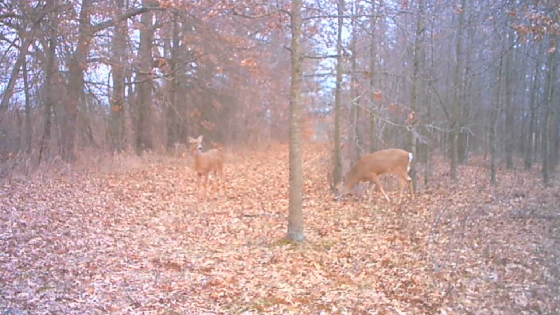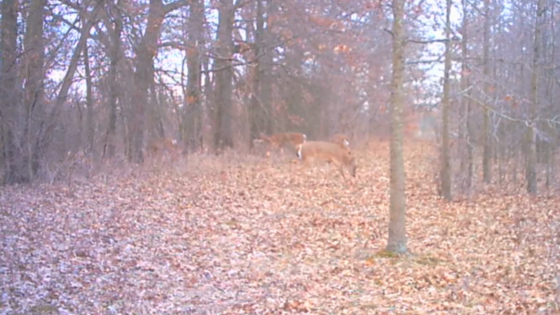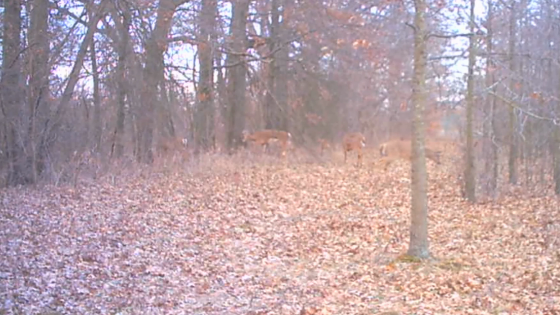The deer are still moving through this area. This is my second favorite area right here, if you're not hunting a corner stand, which camera's coming up for that one. This is probably my second favorite area to hunt. There's just springtime's coming, boys. Chasing each other around. Everybody else is like, let's just walk through here and eat something.